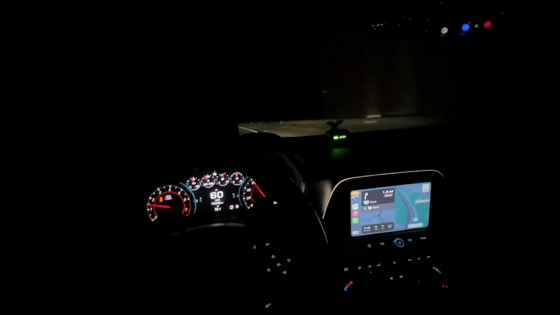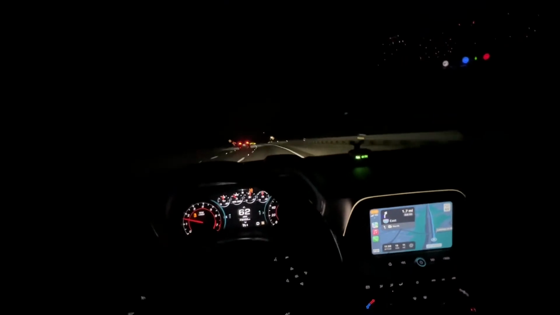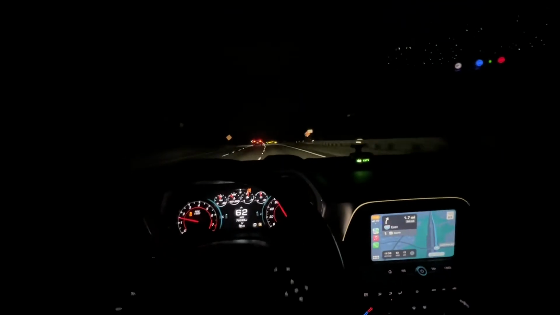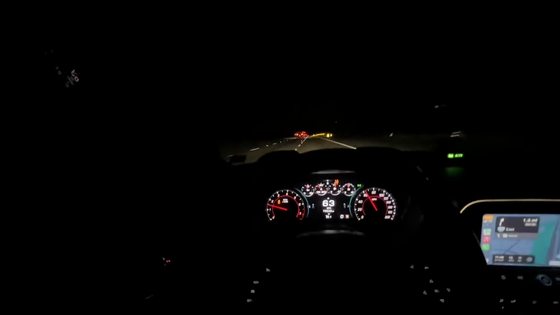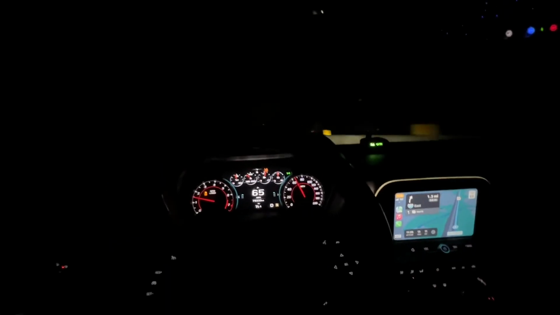Today we got the first night drive POV, and I'm doing this with the phone because the GoPro, well, first I don't have it right now, and then second, the GoPro is like, I gotta figure it all the way out. But this is the first night drive, and as you see, the window's pretty tinted for real. You can't even see nothing. But the windshield is not tinted, which I'm gonna work on. But right now we're on the way home.